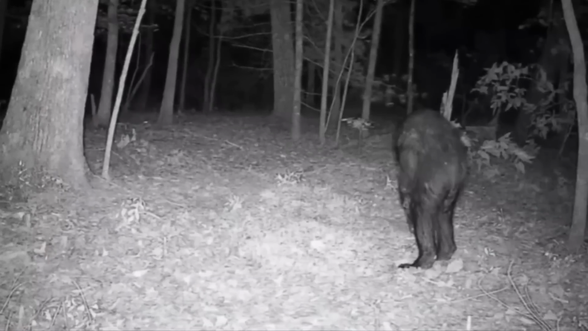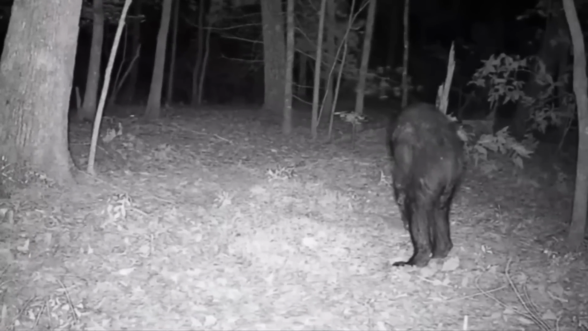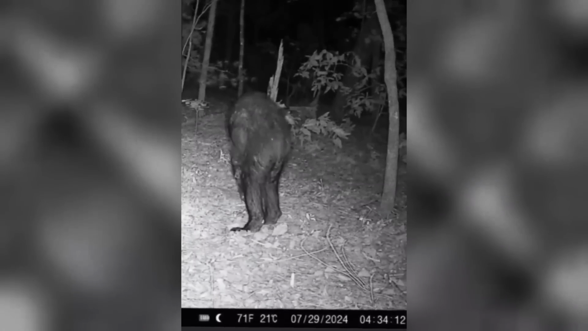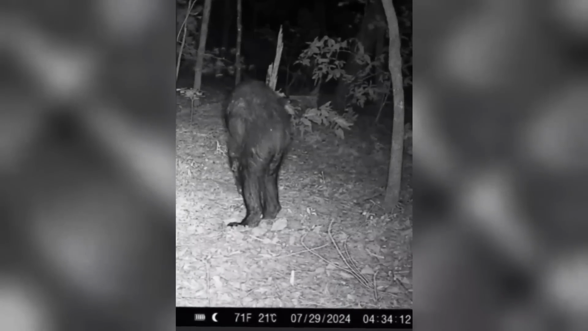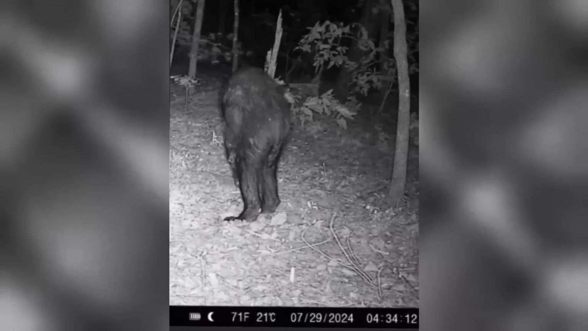The one thing that looks the weirdest part to me are his feet and the way his legs hinge. They almost look similar to a canine. Perhaps we could have a dog man on our hands. It's almost like there's a little tail back there too. I don't know. What do you guys think?